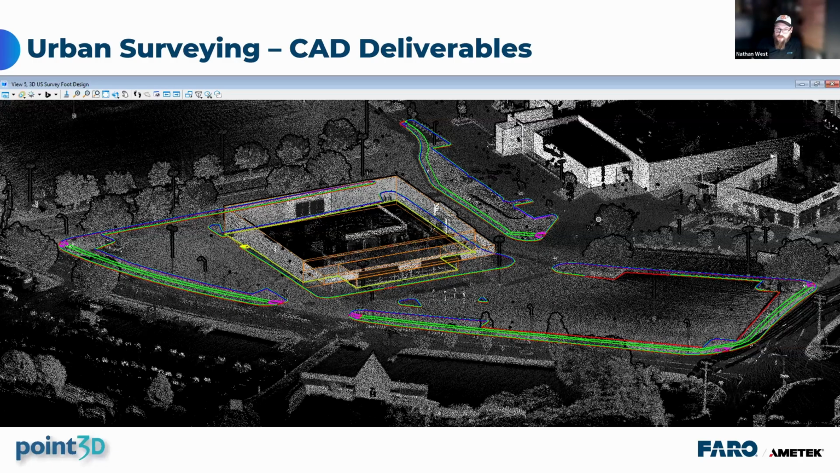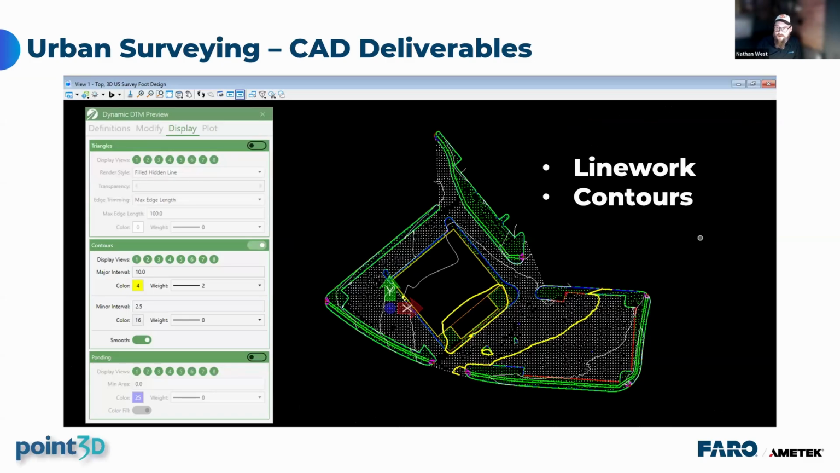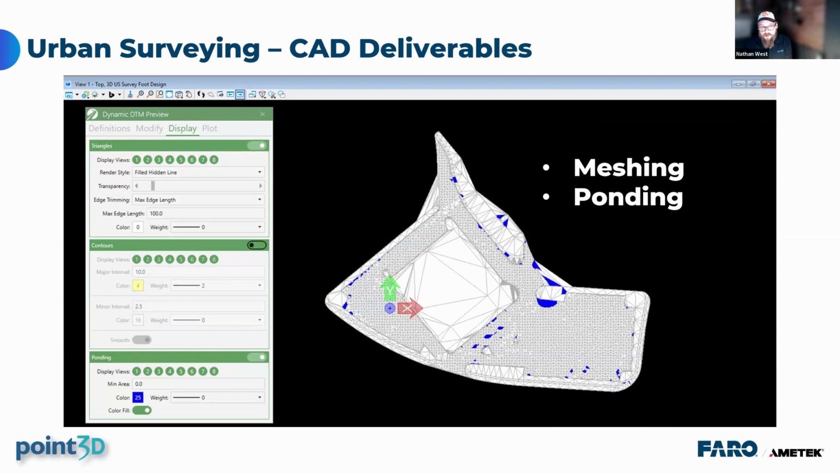This image shows the more complete feature extraction of the area around the building. You can see created break lines, the building modeling. These next two slides will show the specific CAD deliverables. Here's the line work for roads, curbs, and buildings, along with contour lines. Here we see the mesh modeling and a ponding study. Who knows what else you can pull from this incredible set of data? You can pull ponding out of this. It's a great data set, and TopoDOT's a pretty powerful data extraction tool.